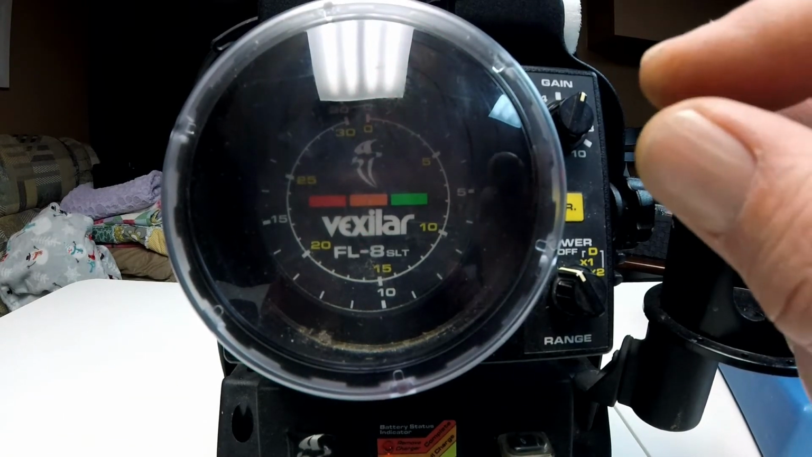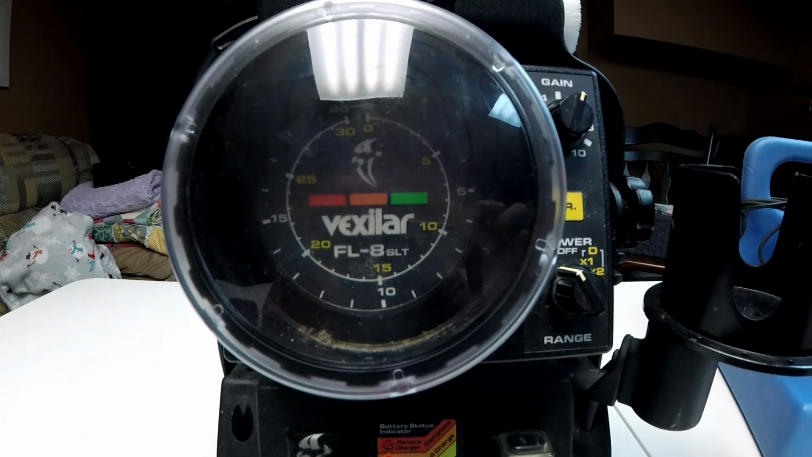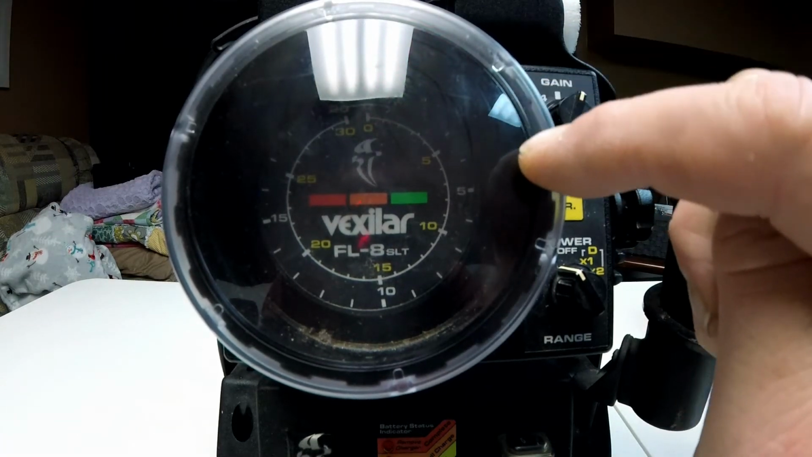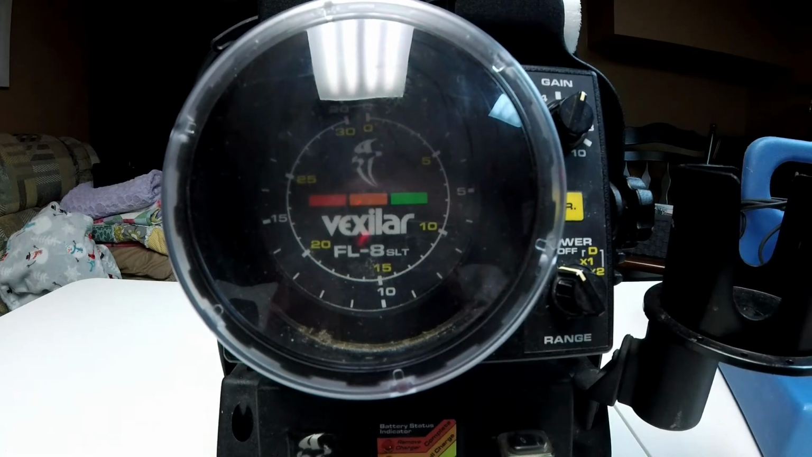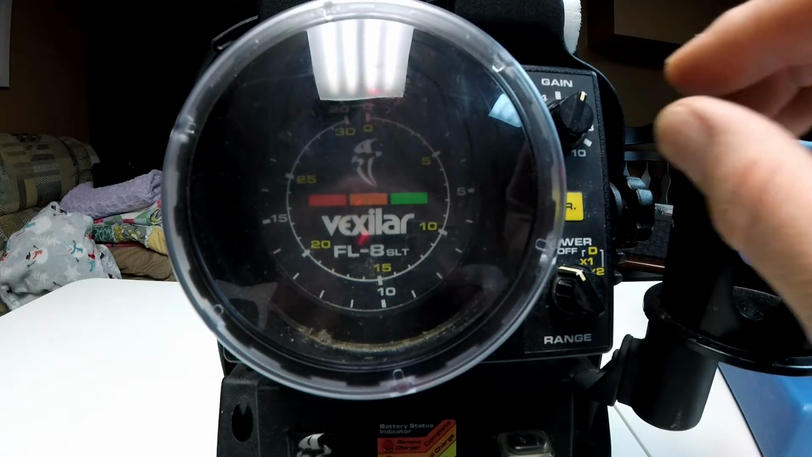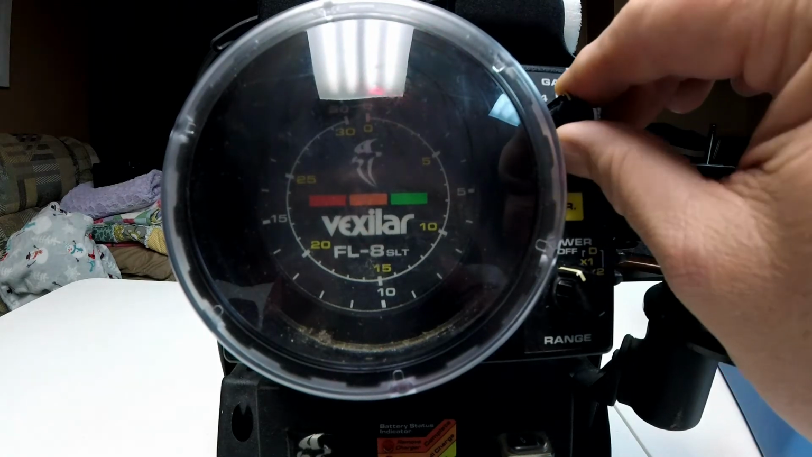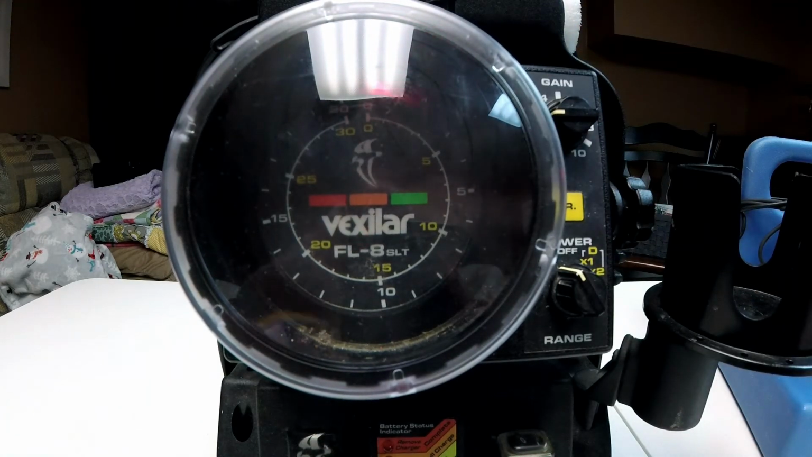I really just want my lure to be a green or a green and orange symbol in the water column. That's plenty of sensitivity or plenty of gain. And that's it. That's your two settings you have to adjust on a Vexilar.